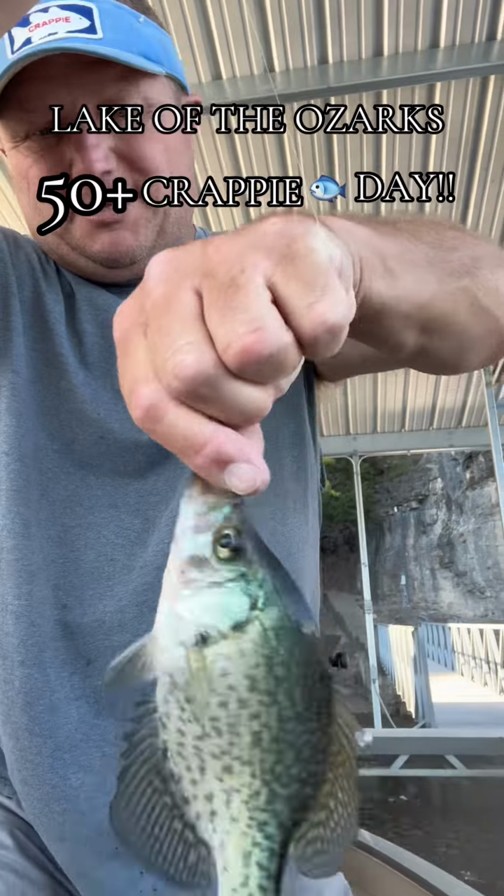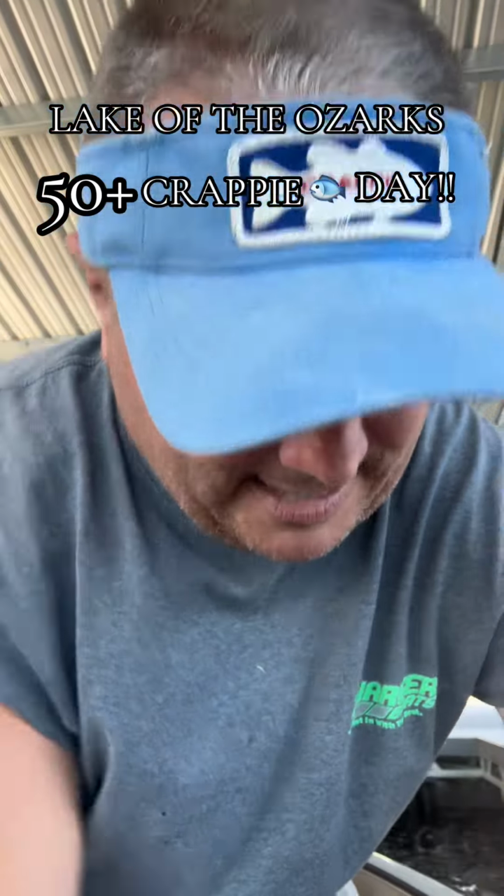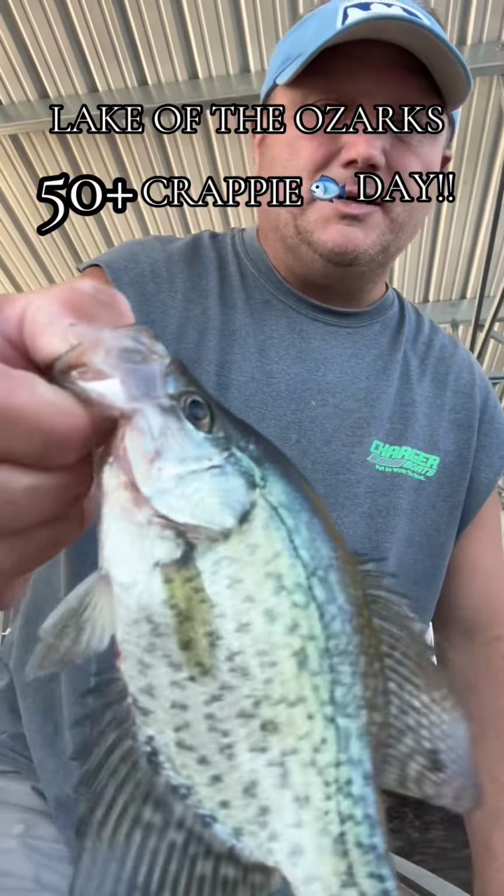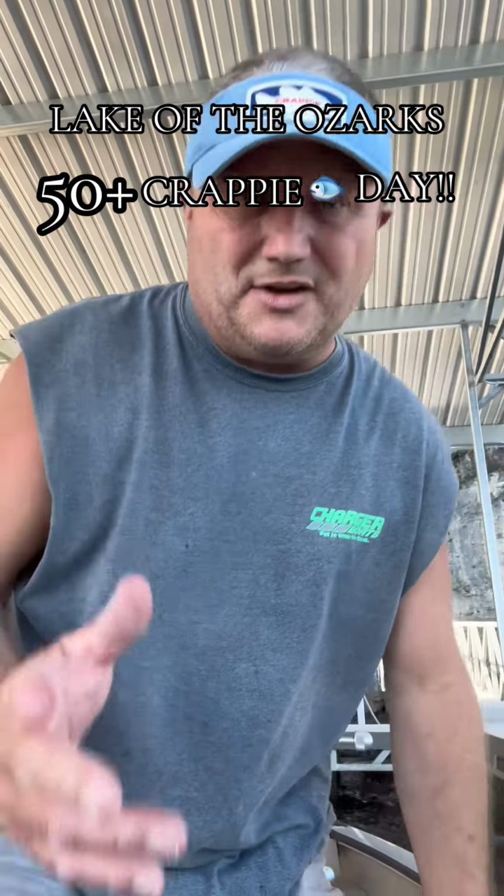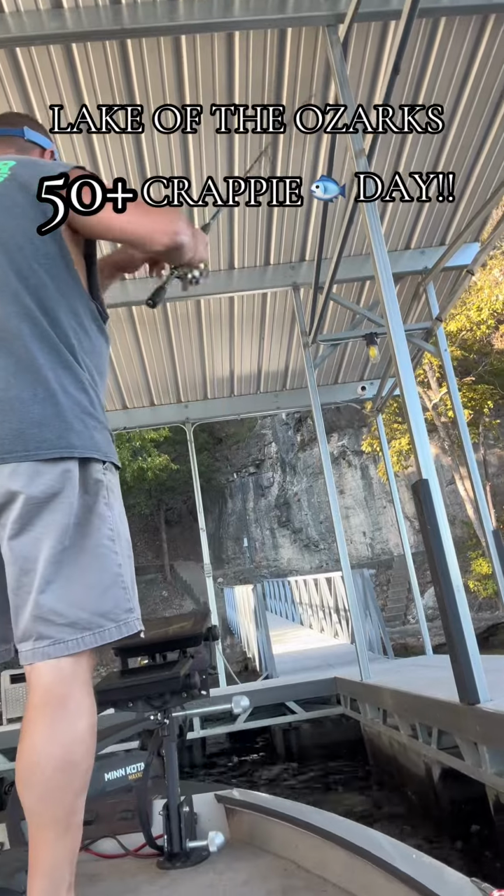It's every cast in there. The problem is they're not very big. Sometimes these big massive schools like that are smaller crappie. So sometimes it's best to find the school with just 5 or 6, 10, something like that. But we're having fun, and there's gonna be some big ones mixed in, I guarantee it.